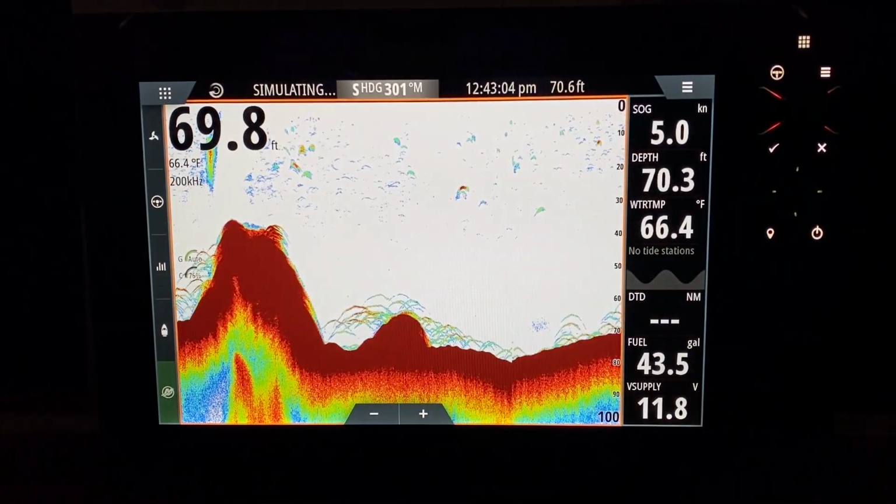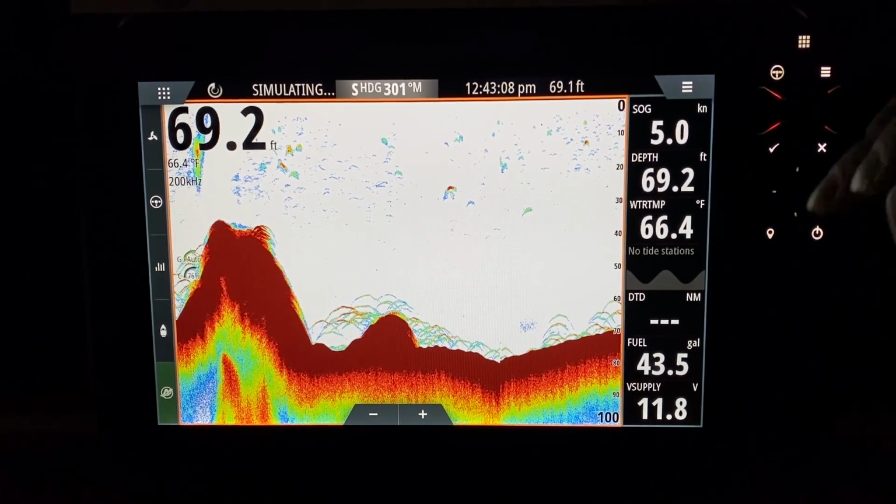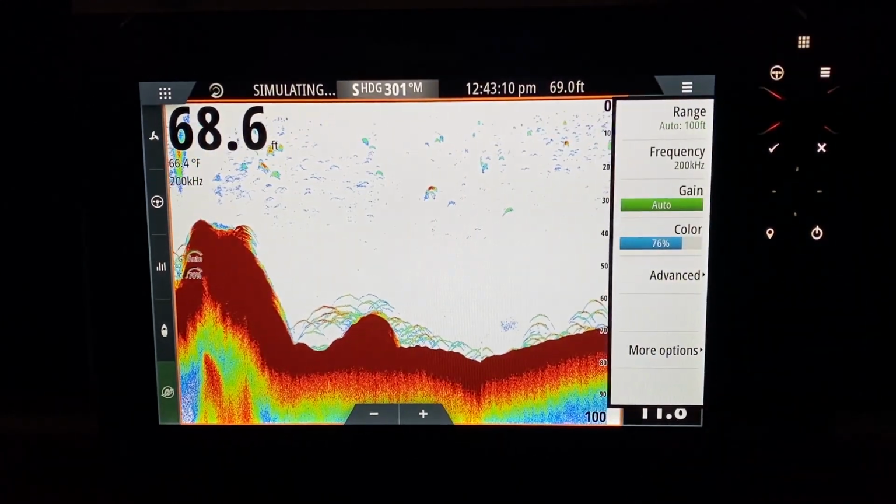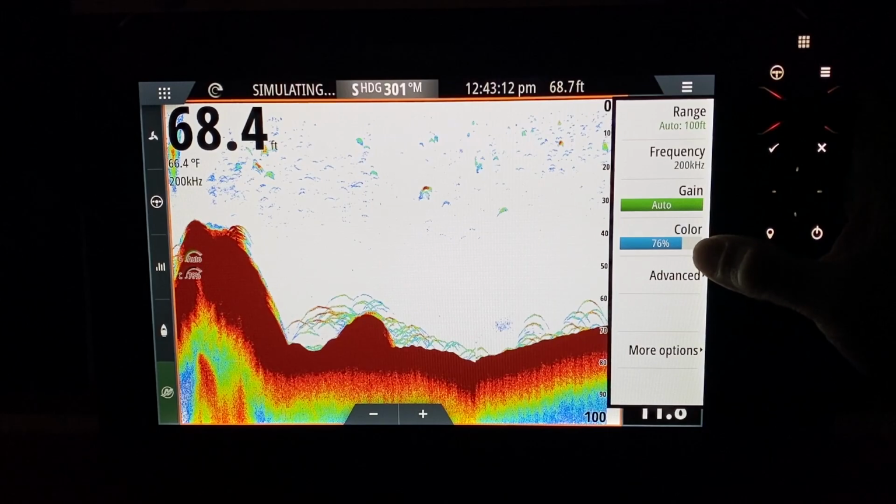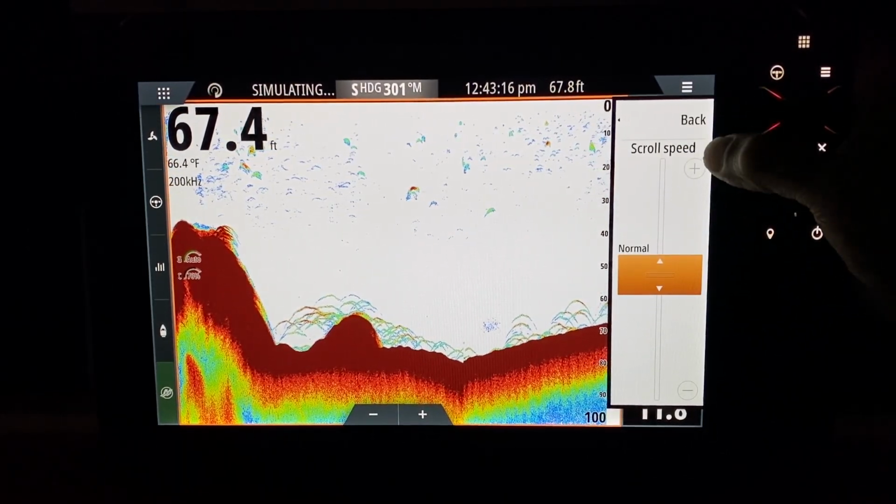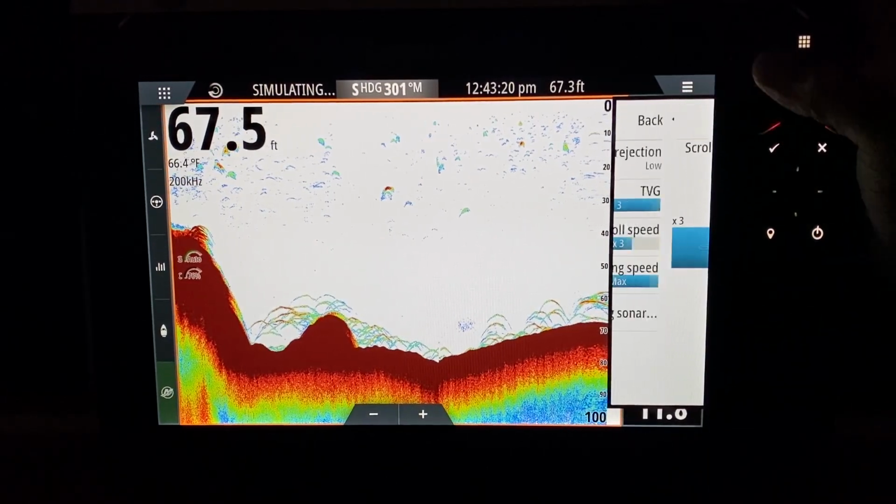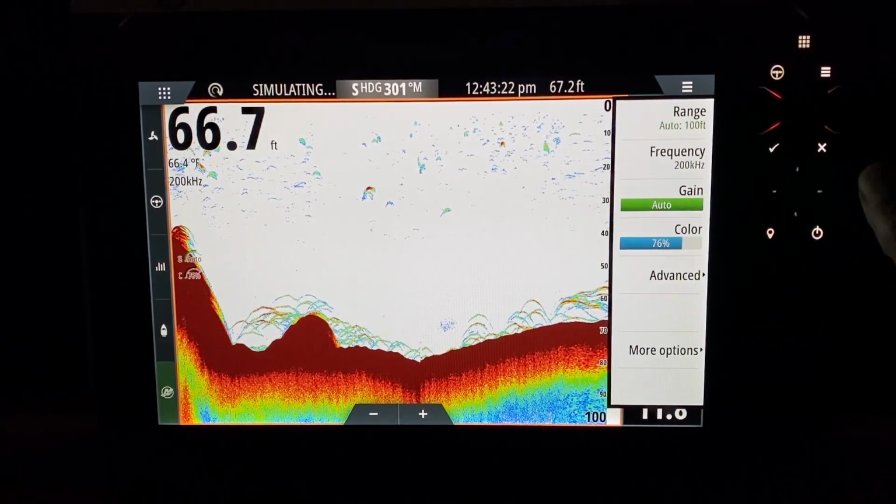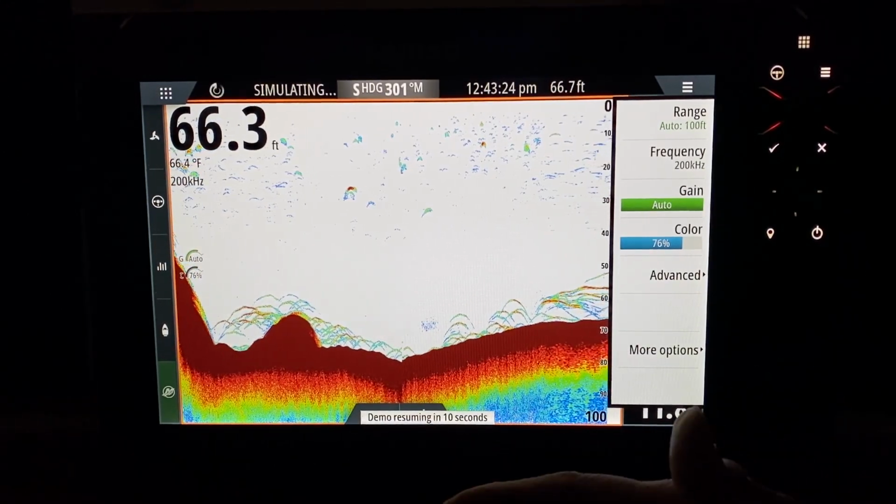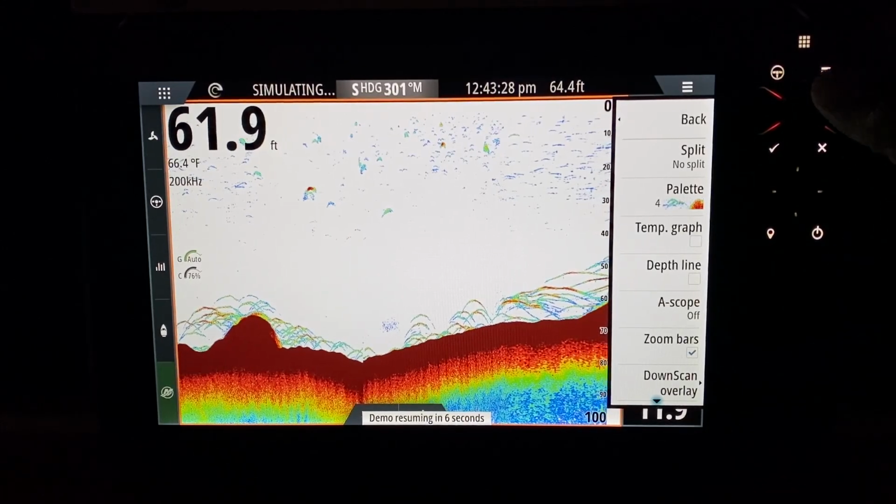We are on the Fishfinder screen. Simrad has a very powerful sonar. We hit the menu button. We go to the advanced features. We increase the scroll speed by 2 to 3 times, 3 times in this situation. We go backwards. Our ping speed is always at maximum so that the unit's pinging 6 times a second. We go to more options.